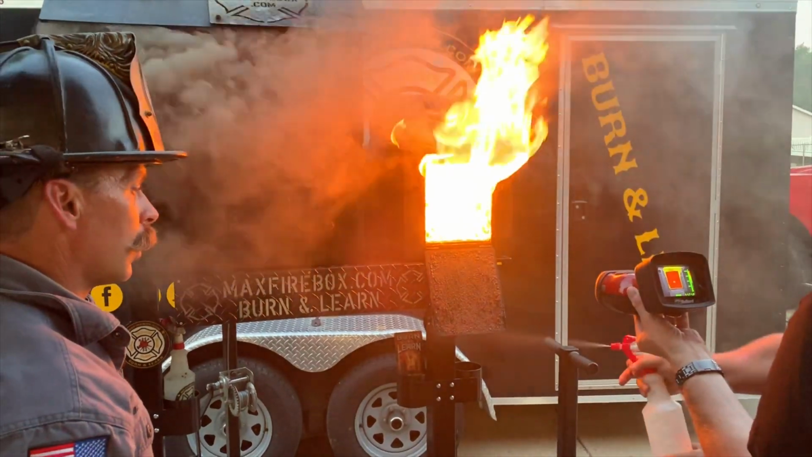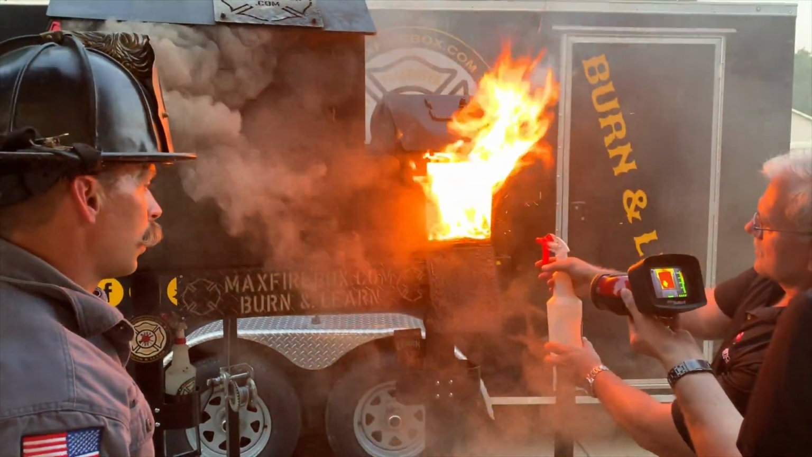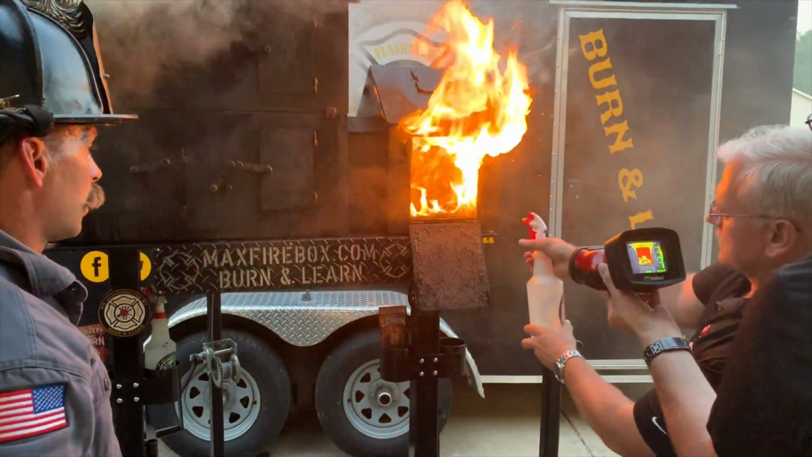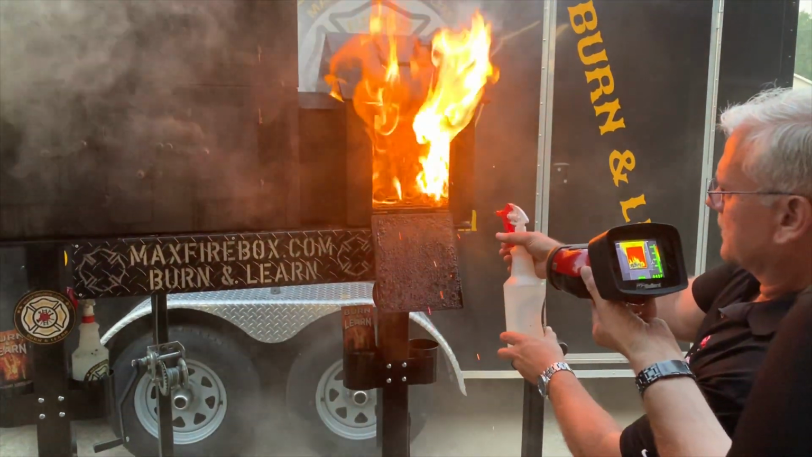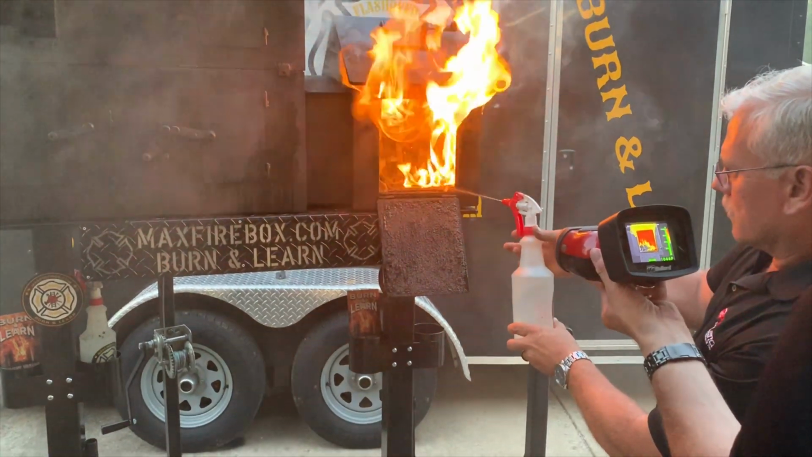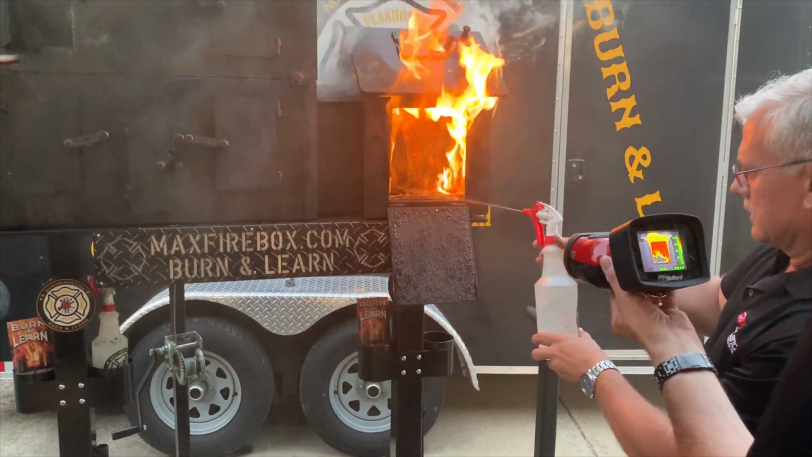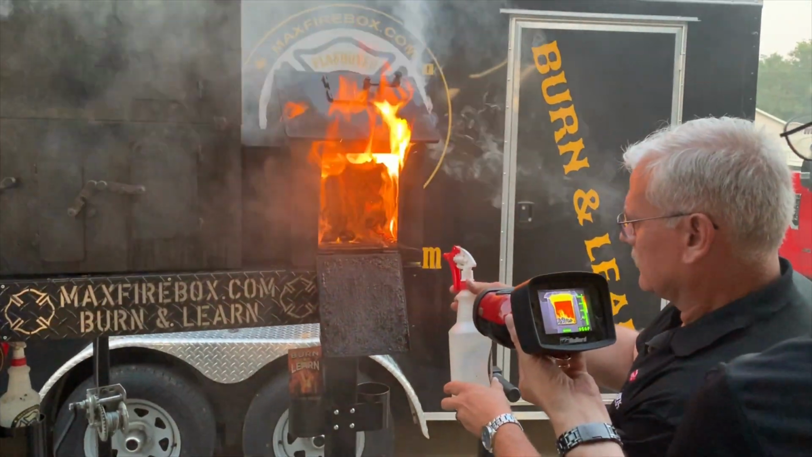I'm on a stream. I'm a bit far, but I start cooling the base. Okay, I'm just cooling the base. The stream there, I'm starting to flow water, and I'm starting to counteract the heat release rate. Can you see what I'm doing?